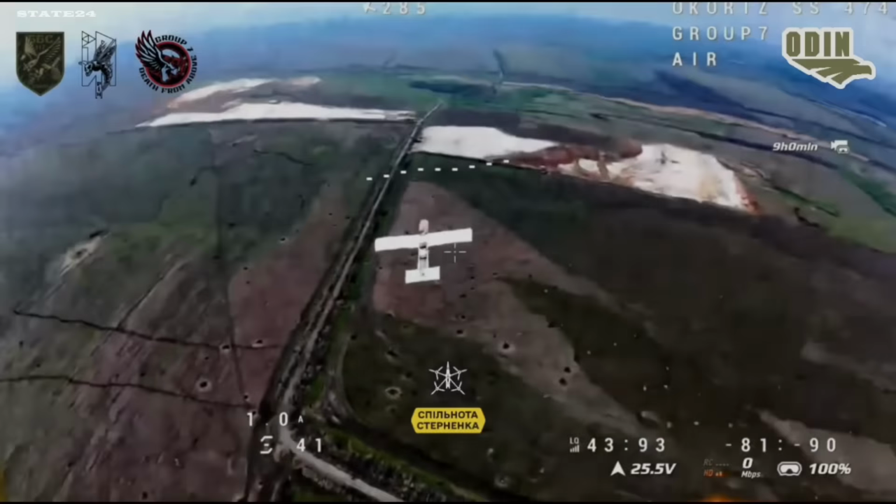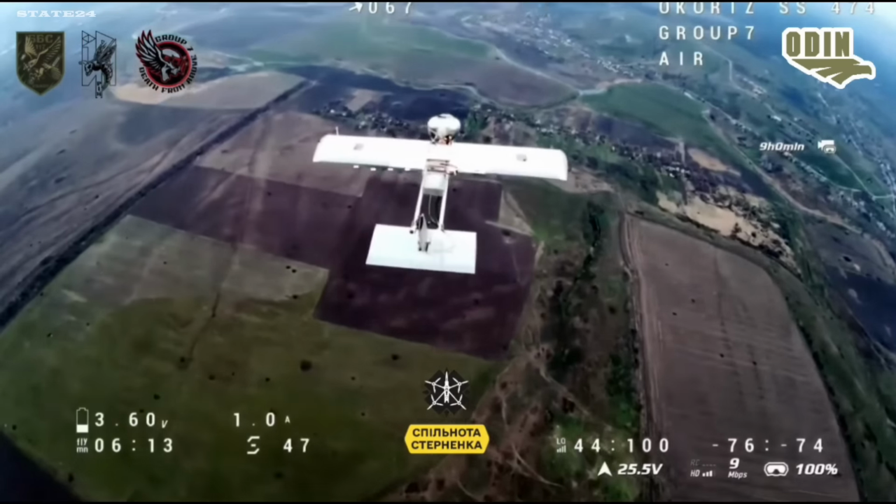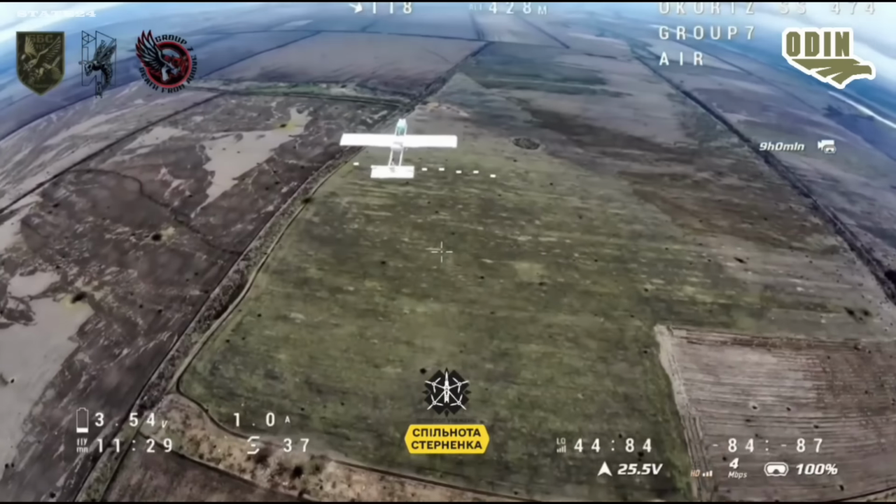In the air above the front line, a separate battle is being fought. 117th Heavy Mechanized Brigade's Unmanned Systems Battalion, Odin interceptor drones, tracking and taking down Russian Molniya 2 strike drones mid-flight. The Molniya 2 carries a warhead designed to strike Ukrainian positions. Everyone intercepted here is a strike that never happens. Group 7 is doing it with specialized anti-drone FPV interceptors, matching speed with speed, drone against drone.